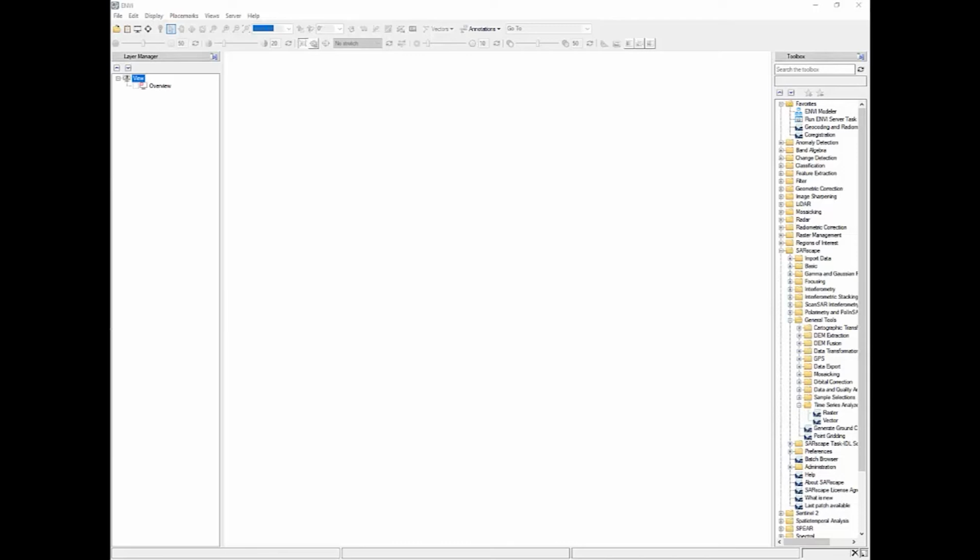The model that we build today is a multi-temporal coherence change detection. Four SAR scenes are used. From each pair, the coherence is estimated, and the result of each pair is used to color a color channel of an RGB composite, resulting in an image that highlights changes and the time range associated with those changes. So let me start ENVI Modeler.